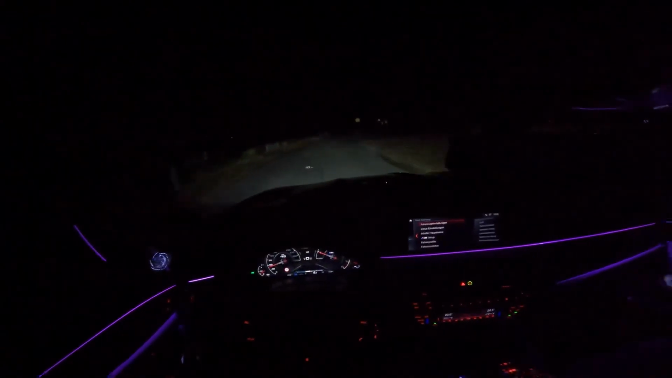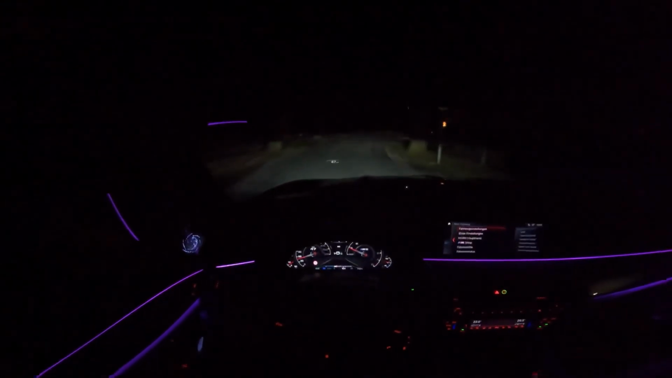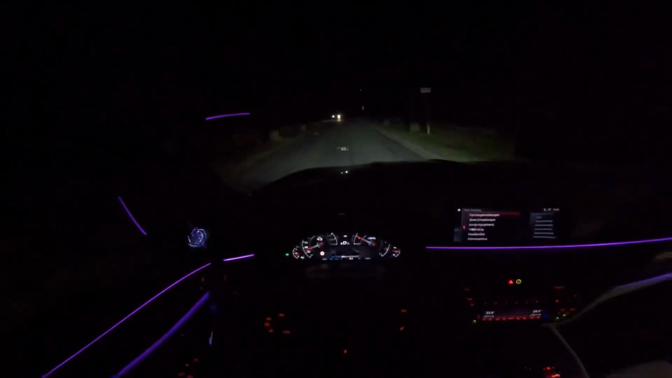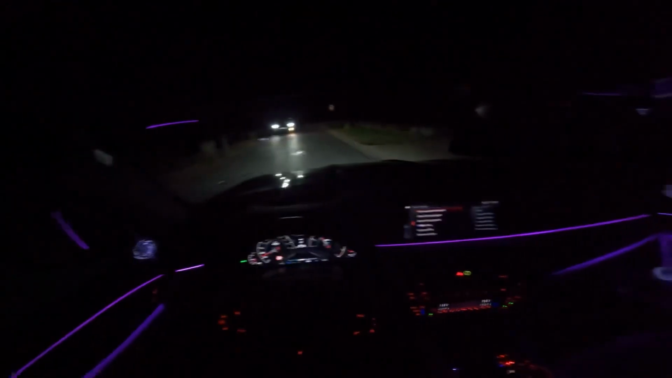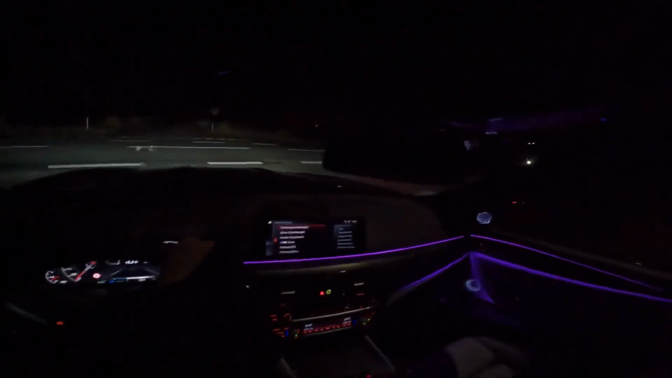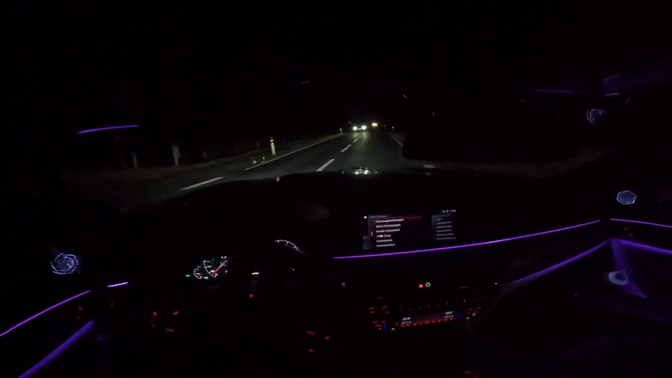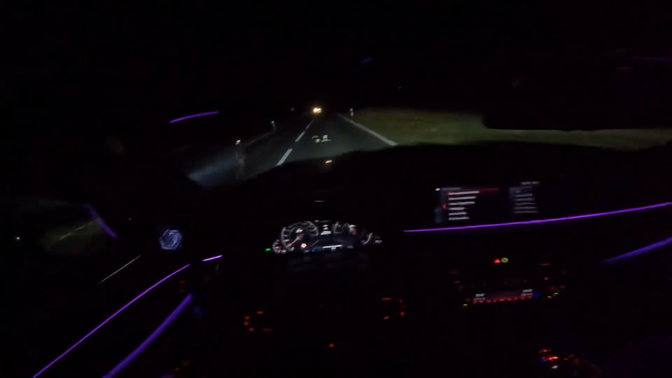And with the push of a button, you have a really hard supercar killer, which is the M2 button, which I have preset to Sport Plus everything. So yeah, let me just show you a little acceleration quickly.